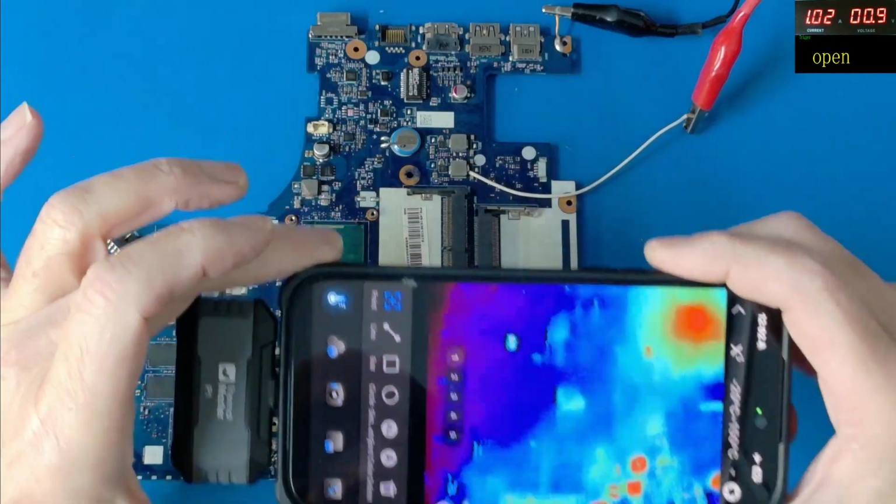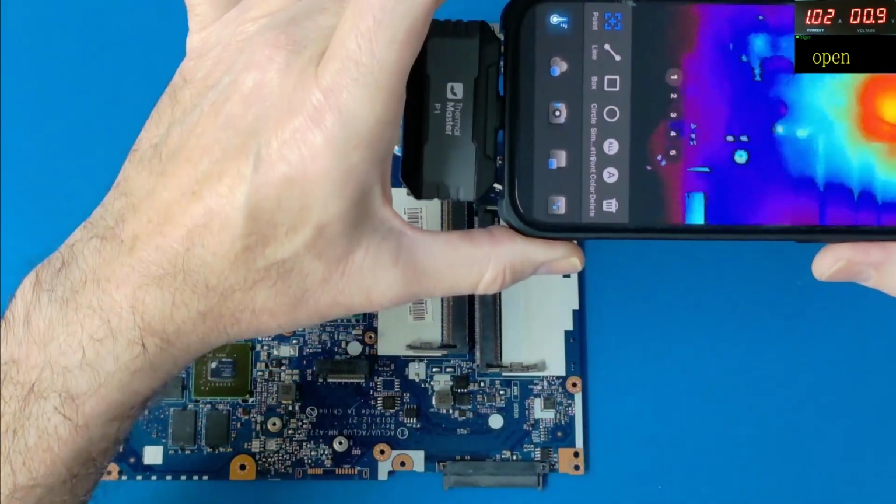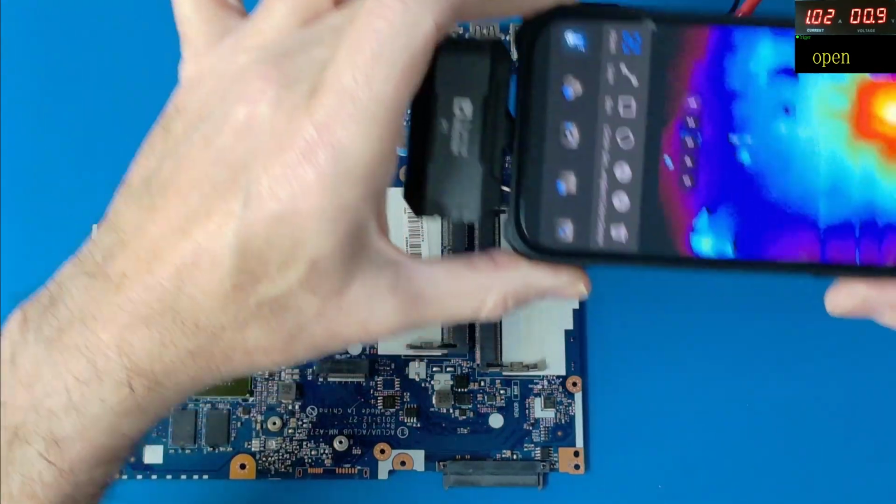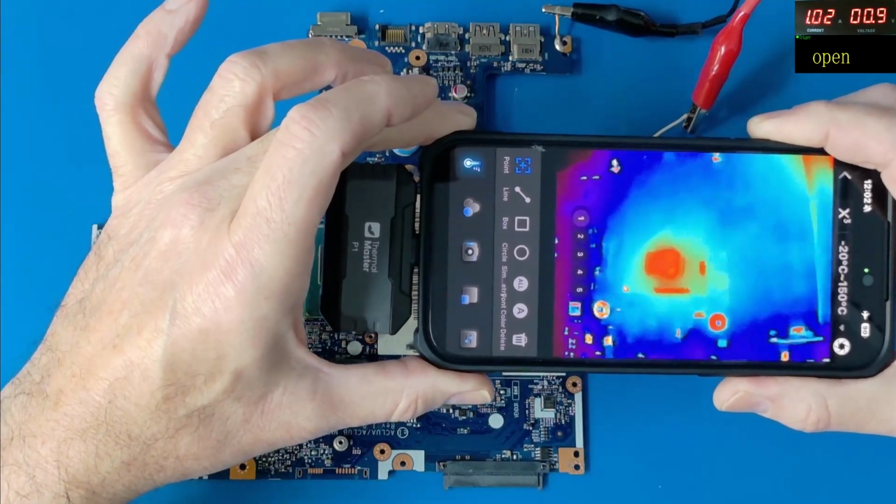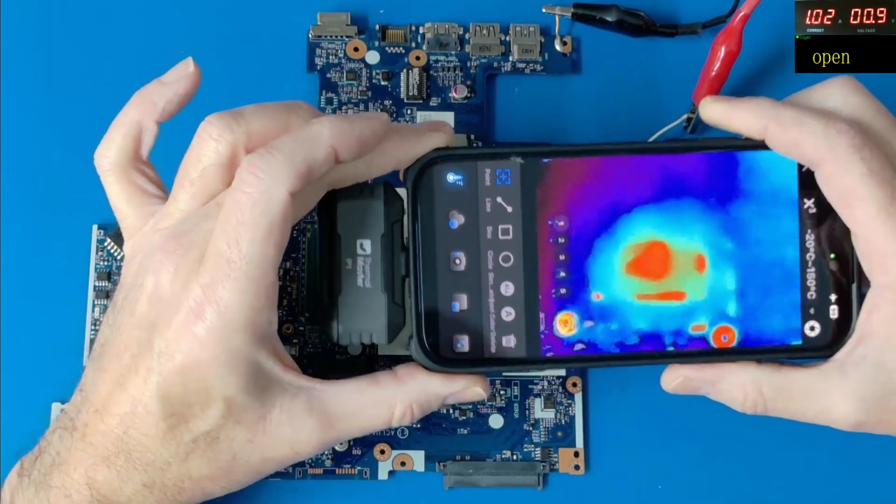It's not really picking anything else up on the board. These are just heat reflections off there. And you can see they are just heat reflections. It is one of the things that when we start looking at different components and different boards, you will get a lot of heat reflections on here. Now, you can zoom down a little bit.